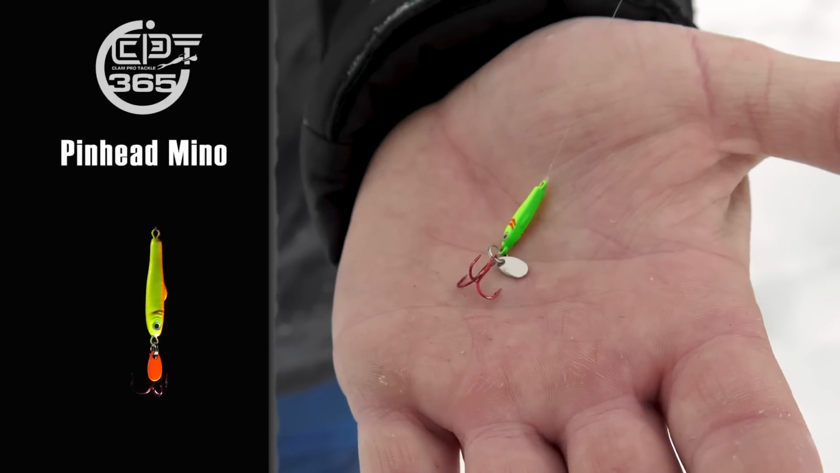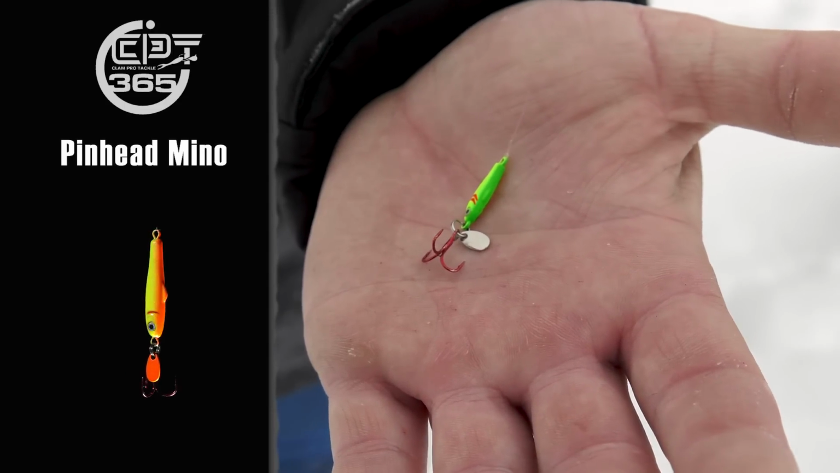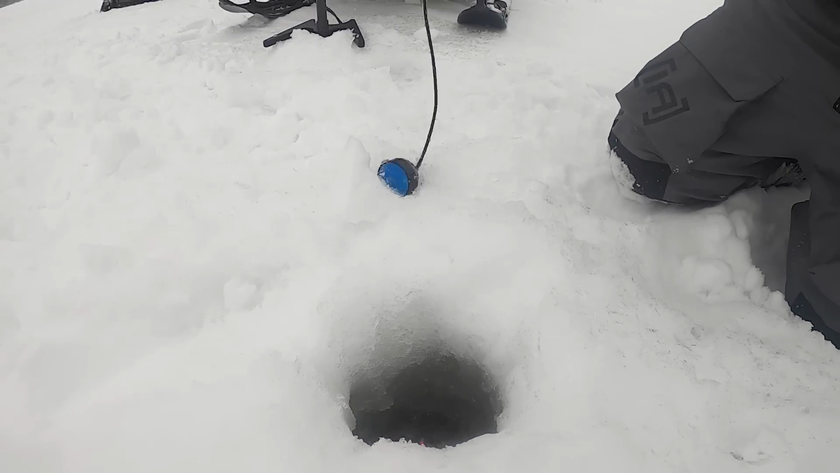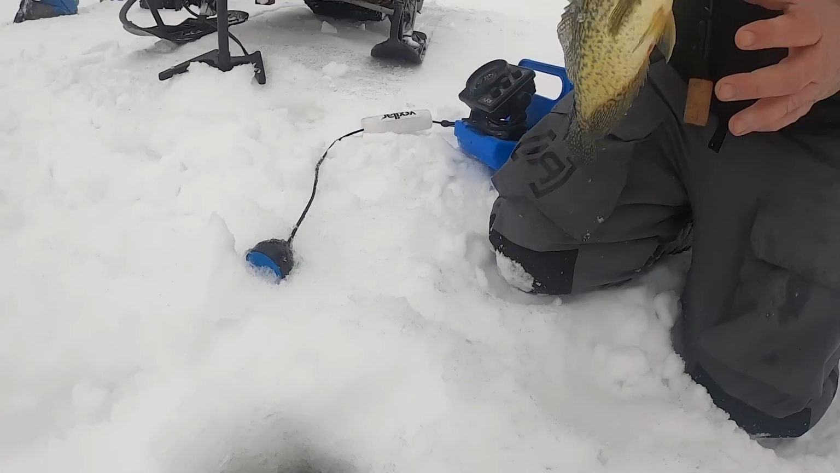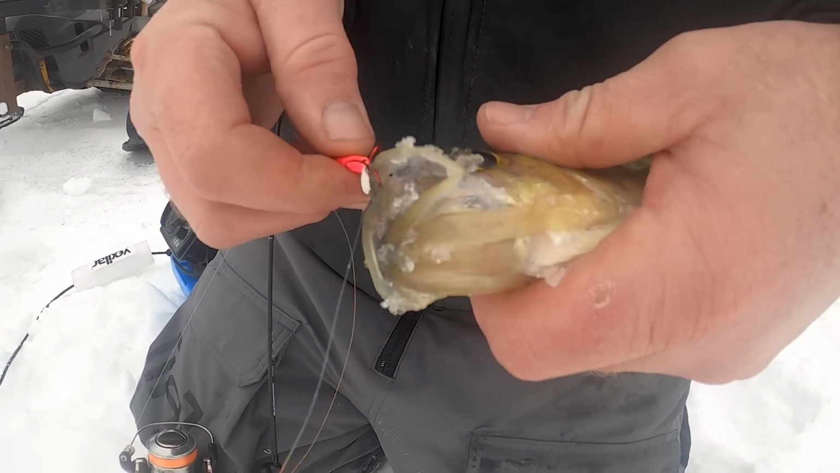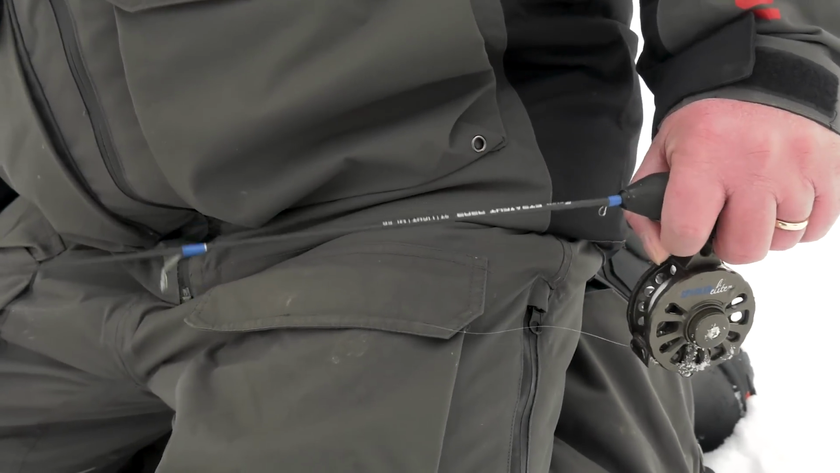And so that's why I think the Pinhead Pro has become so popular. Just a heavy spoon, it's got a little flicker blade on it, a lot of action. A lot of these anglers are catching fish without any bait. They're fishing it naked. But if you're going to fish it without bait, it takes a certain attitude when you fish this lure, in the sense you have to keep it moving, you have to keep it quivering, you have to keep that bottom blade flashing, and you got to pull those fish up from the pack.